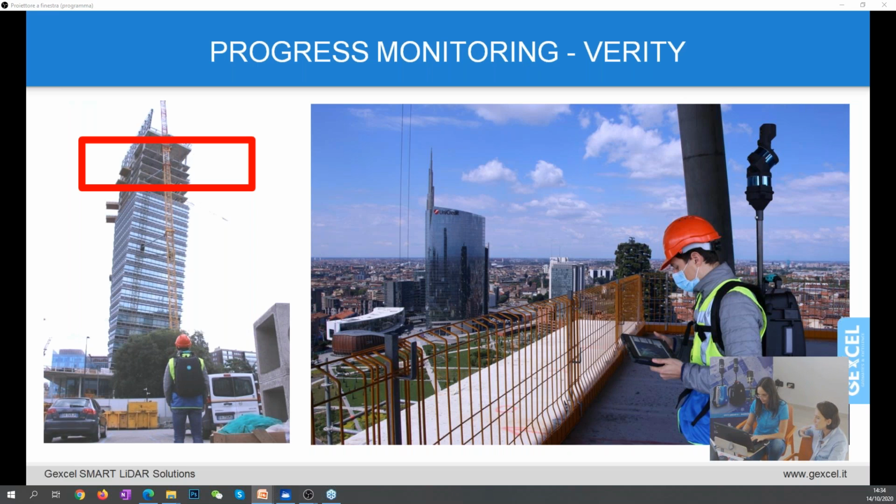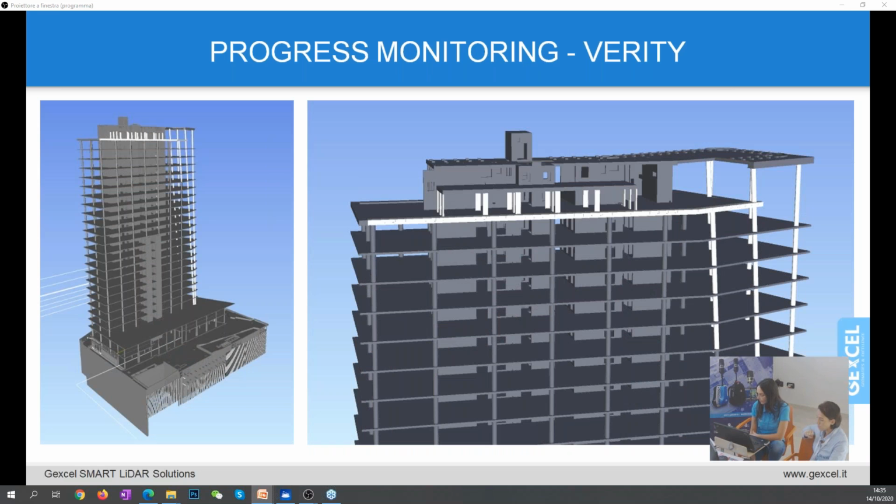It means you don't need a millimetric accuracy. And so using a TLS could be time consuming, because in order to cover a building like this, you have to do many stations, and it could also be too expensive. So thanks to its speed, HERON permits to get very quickly the complete 3D of the site.